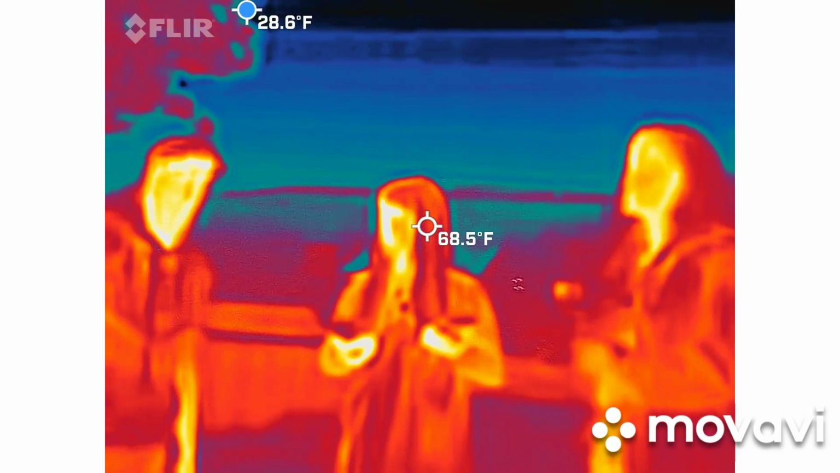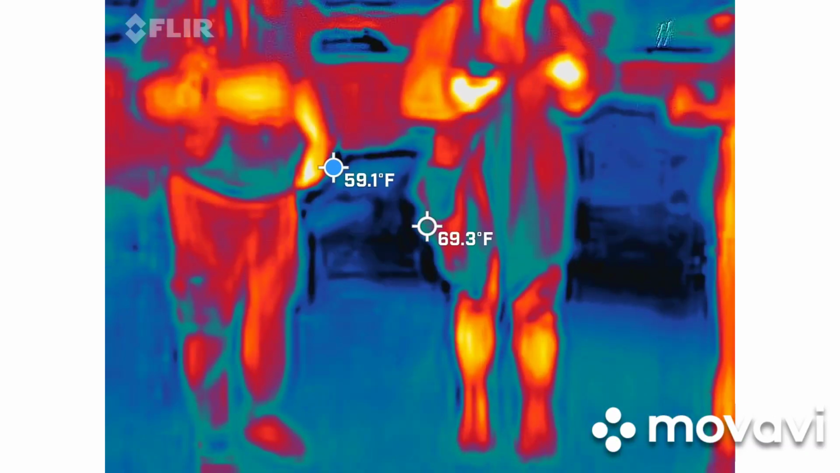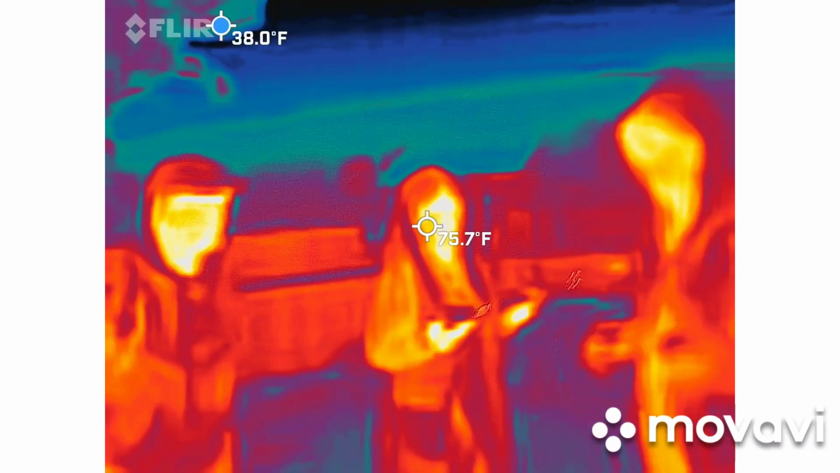So I'm going to check you guys in, start filming. Go ahead and click your red button on the top there. Do I have to hold it down or just click it this time? You should be able to just click it once and give it a second and it'll start flashing.